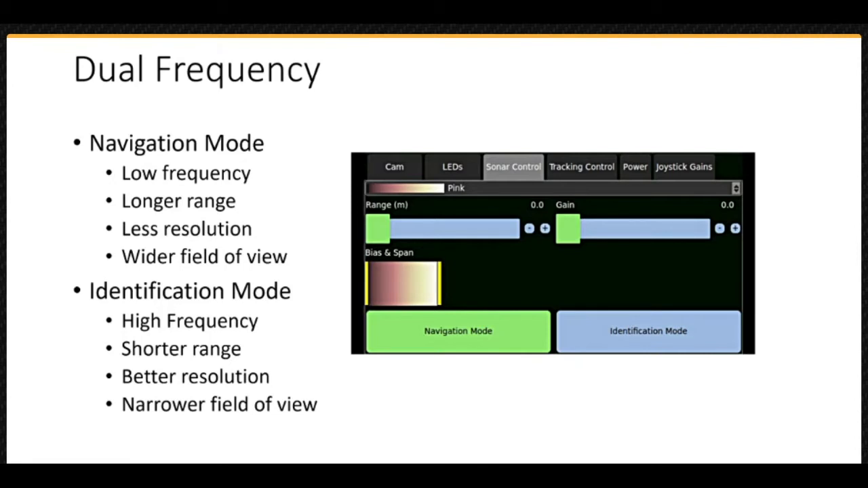Identification mode uses higher frequencies, 1.2 MHz and 2.1 MHz respectively, and is characterized by a shorter range due to more attenuation, but a higher resolution. The field of view is narrower because the angular spread of each beam is less and the beams require less separation. The modes are aptly named.